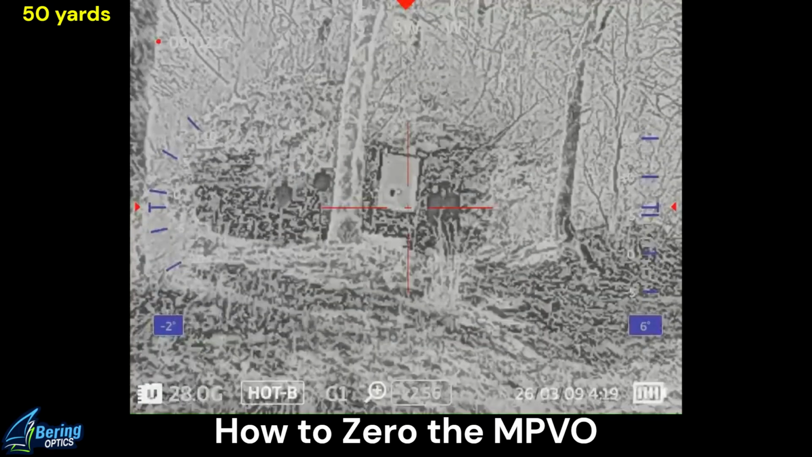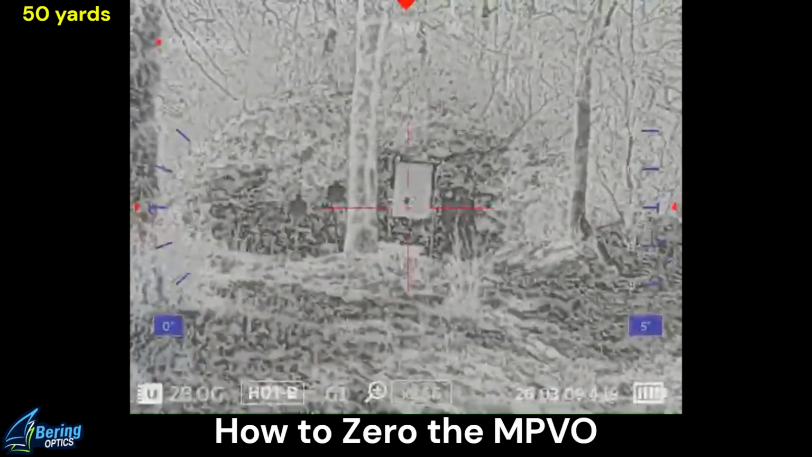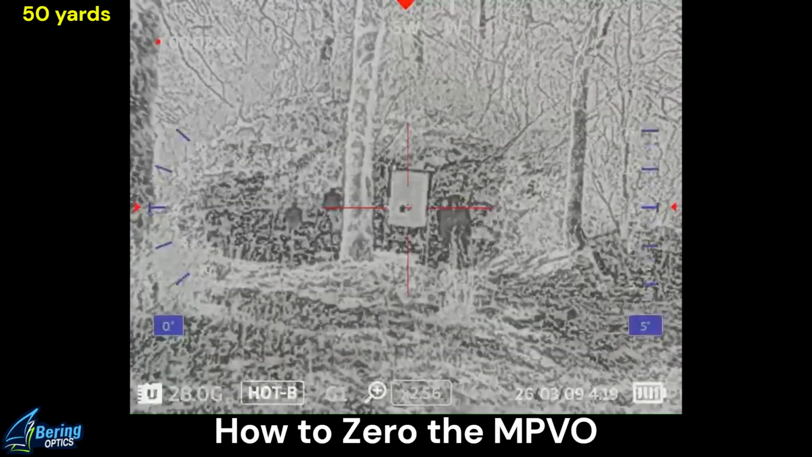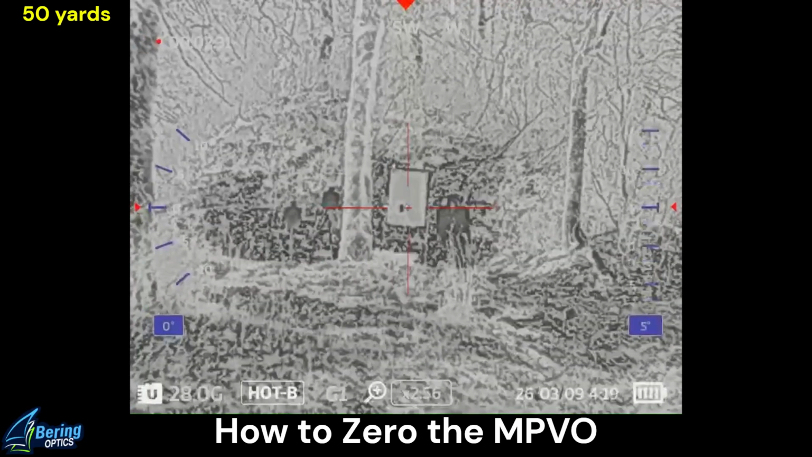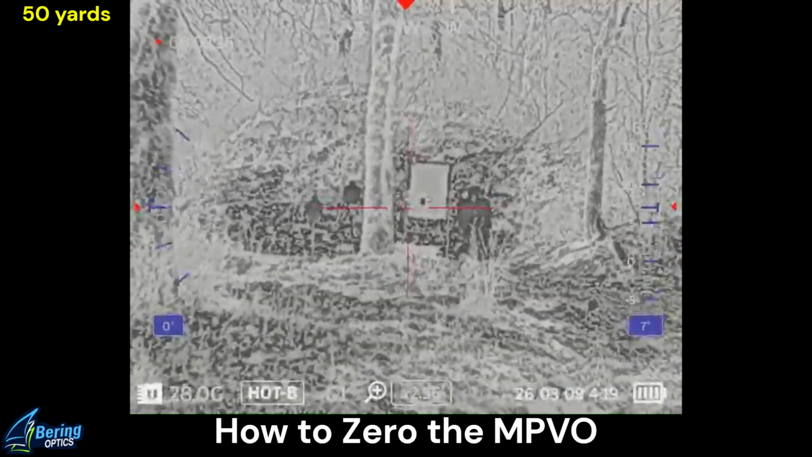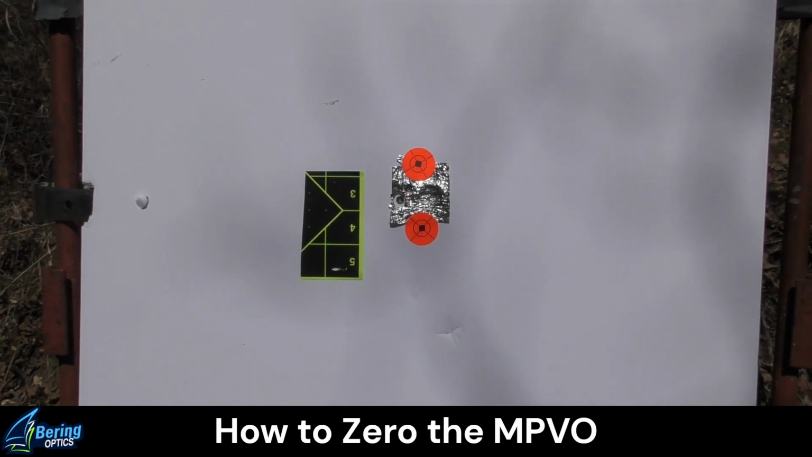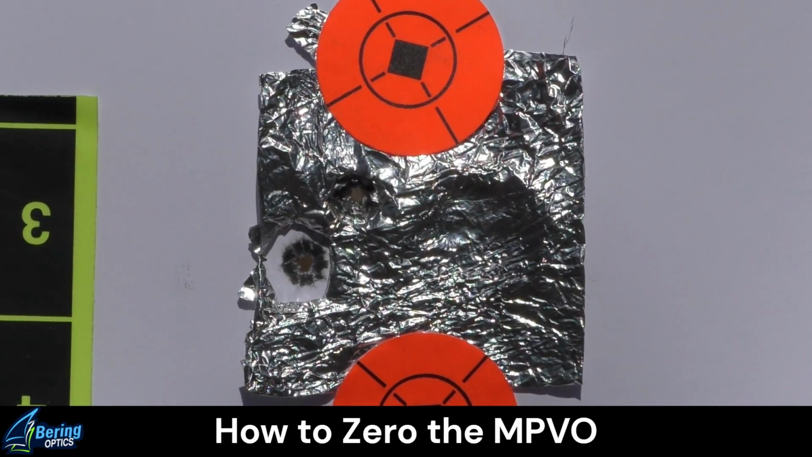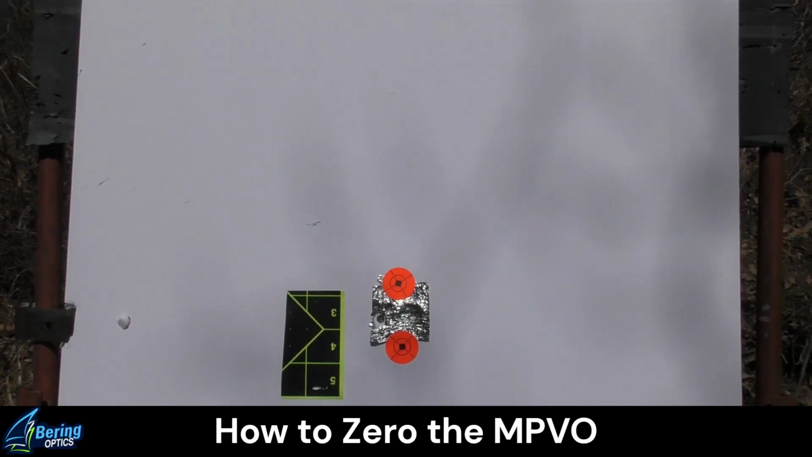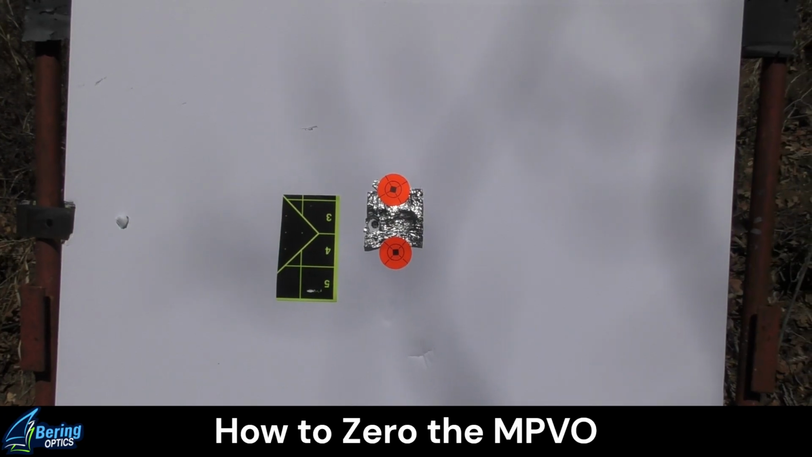And now I'm going to take 2 confirmation shots to check that the adjustments took. Alright, down at 50, made the adjustments, and I am zeroed at 50 yards. I'm going to go ahead and rework this target using this style of aim point, and I'll move to 100.